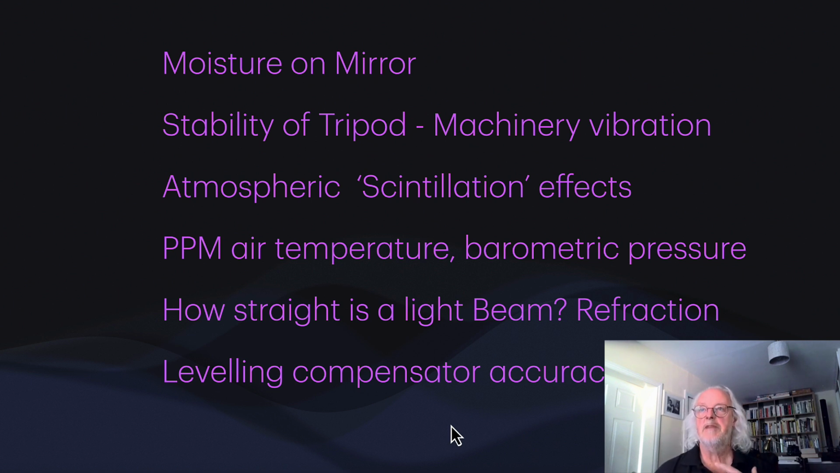The stability of the tripod, I think we mentioned that, machinery vibration, and then you get the normal effects we get from a total station if we're using it, atmospheric or scintillation effects as light refracts through different densities. Now, in surveying, quite often that's not too bad because we're shooting horizontally, but if we're shooting vertically, we can be going up through different temperature ranges and different refractions, and you'll get different errors.